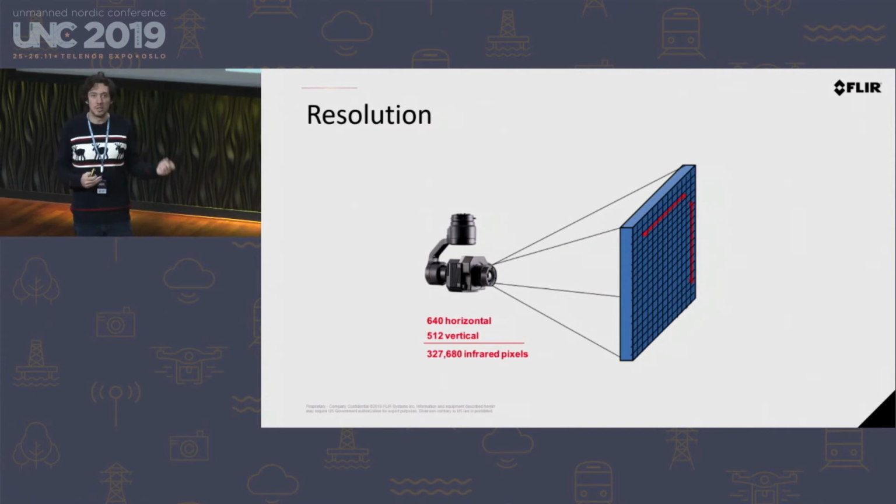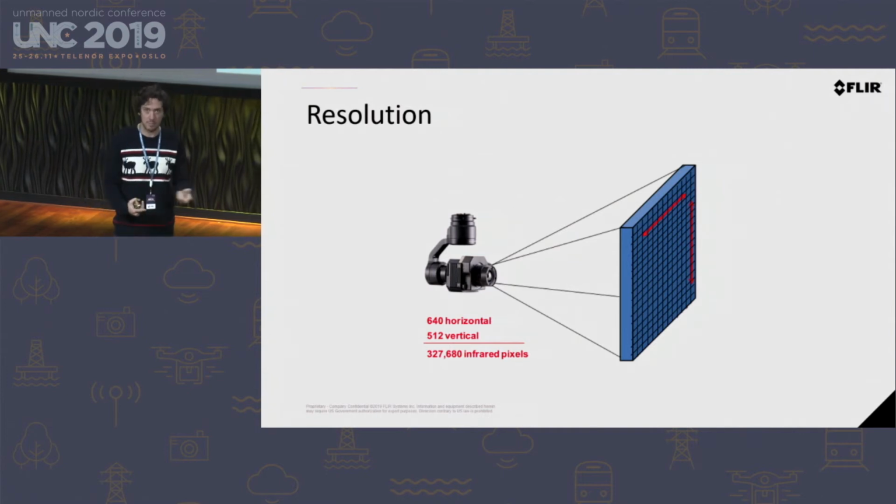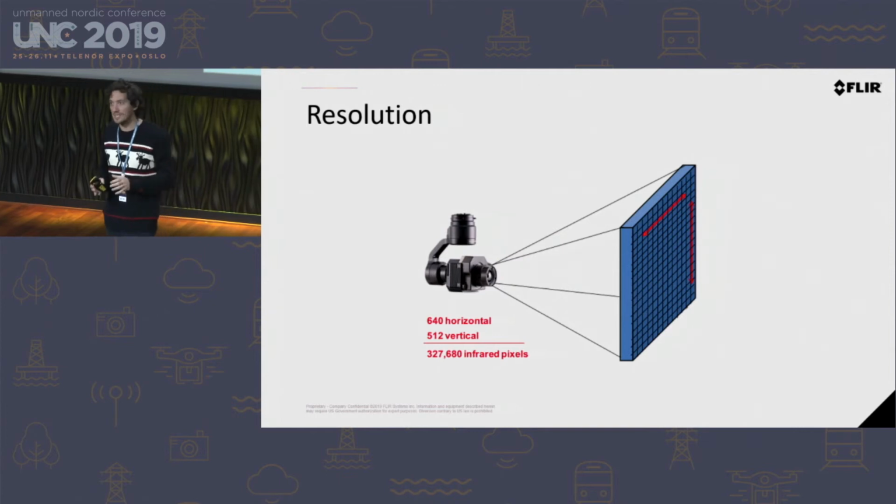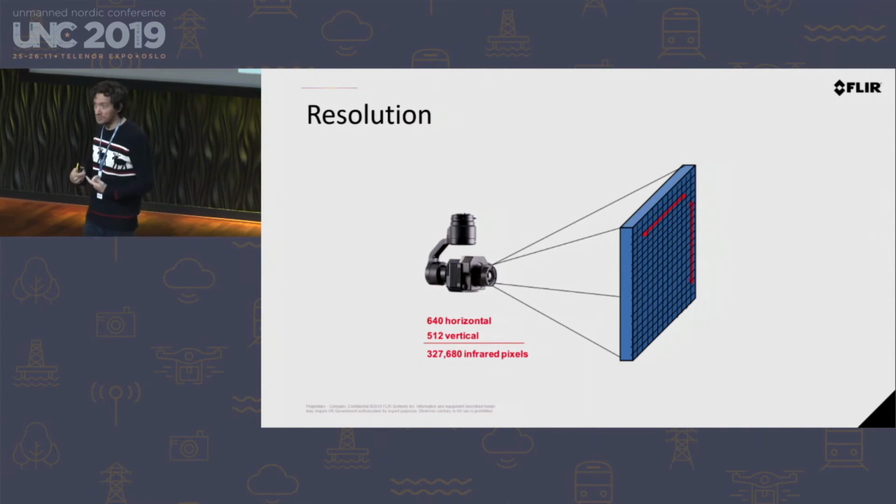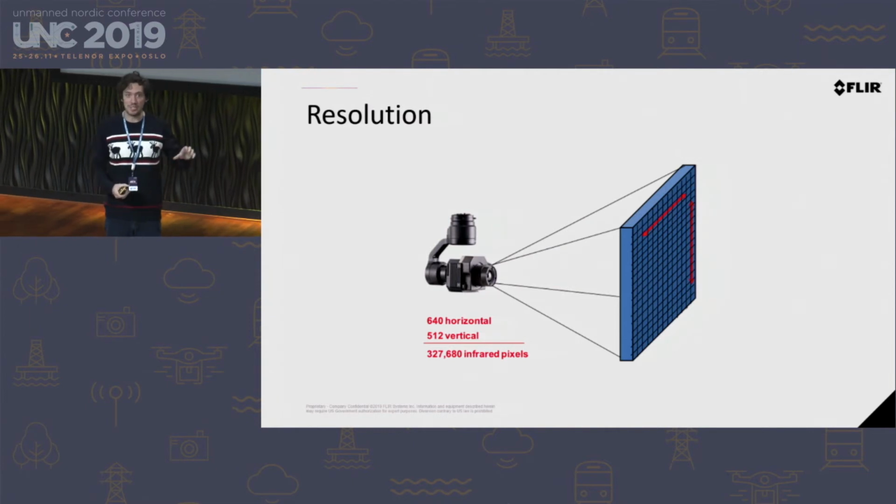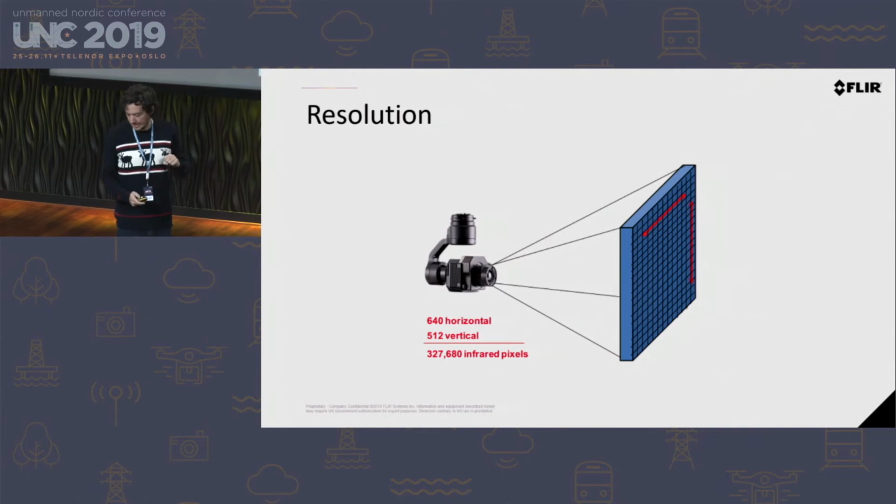But there's also lower resolution, lower cost cameras that have become more prevalent in the market. The Mavic 2 Enterprise Dual, the Parrot Anafi, to name a few. Those are 160 by 120 cameras, so 160 pixels horizontally, 120 vertically. So it gives you about, let's say, 18,000 pixels versus 327,000 pixels. So as I talk about resolution, getting pixels on target, measuring temperature, all these things should make sense of why one camera would be superior over the other.